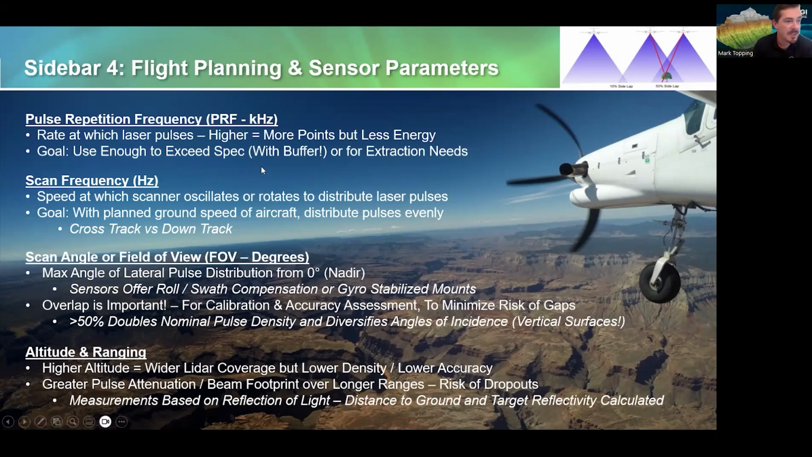Scan frequency in hertz is the speed at which the scanner oscillates or rotates to distribute the laser pulses. The goal is to plan that with your planned speed of your aircraft to distribute your pulses evenly. We call this cross-track or down-track, and it's important to have an even distribution. You could have as many points as you need for your project, but if they're not evenly distributed, you still don't get a consistent elevation product.